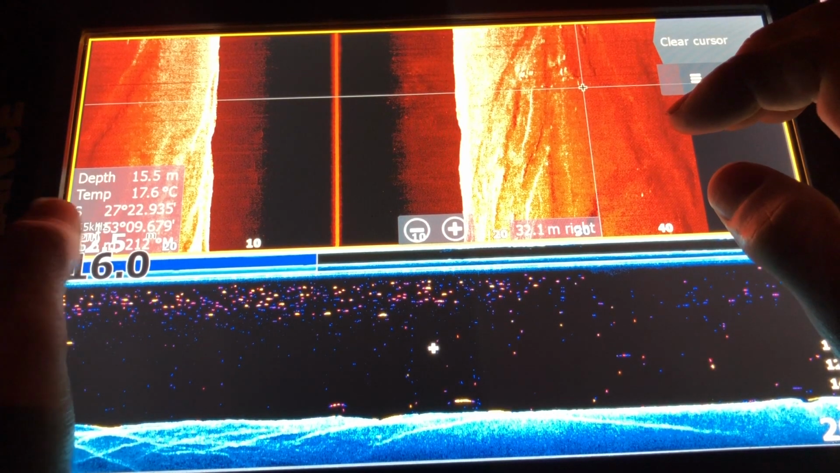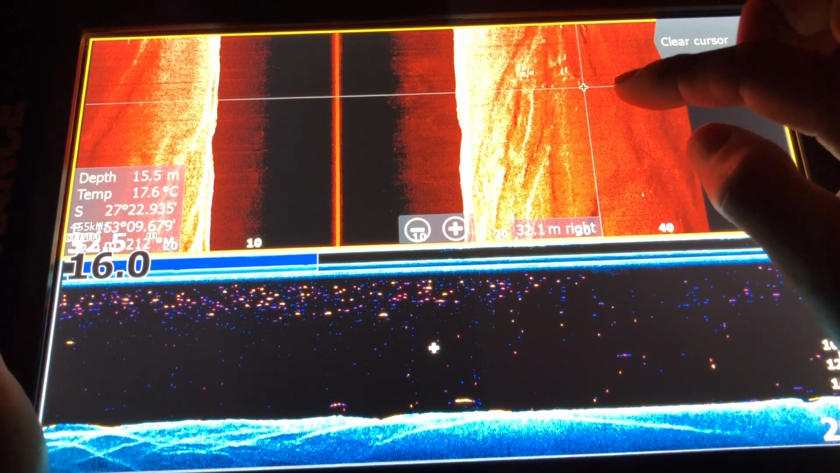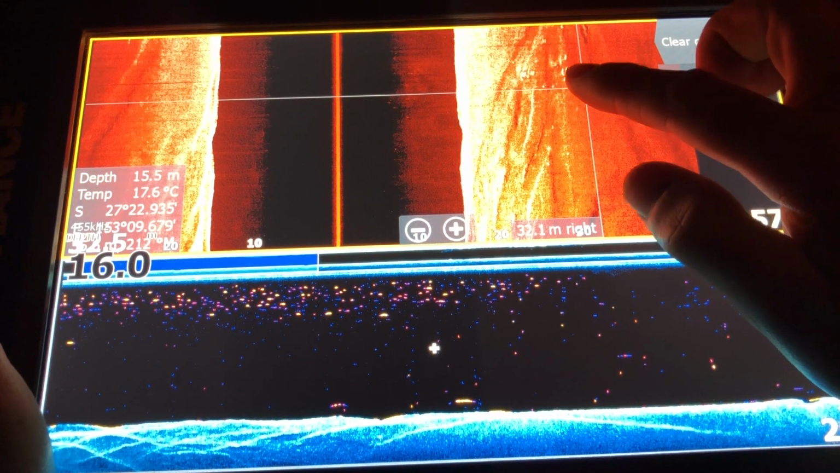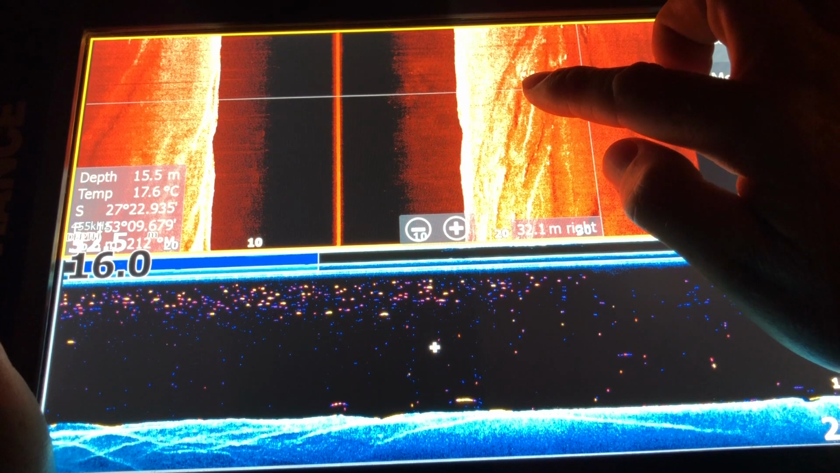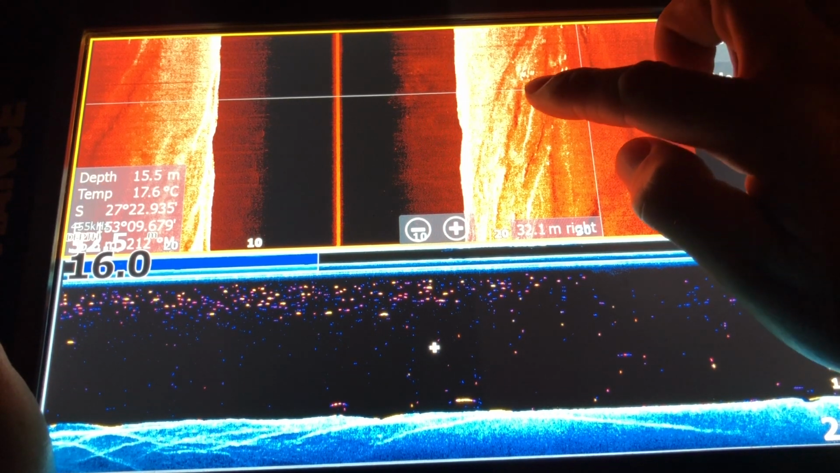Actually, you guys can see the marks on this because it changes all the time. This is in the Port of Brisbane. Check this thing out. That's in 15 metres of water, and you can see that there's a whole school of threadies just up the top here.